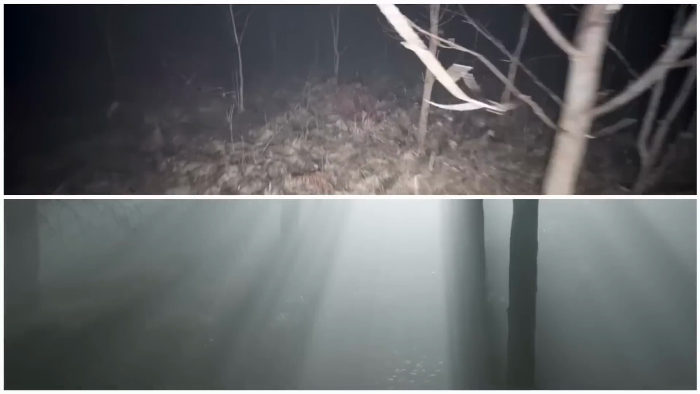Killer clown. In a mysterious and eerie video captured deep within a dense forest, something unsettling unfolded. The footage left both the operators and viewers perplexed. What they saw was a spooky clown, a figure that sent shivers down their spines.